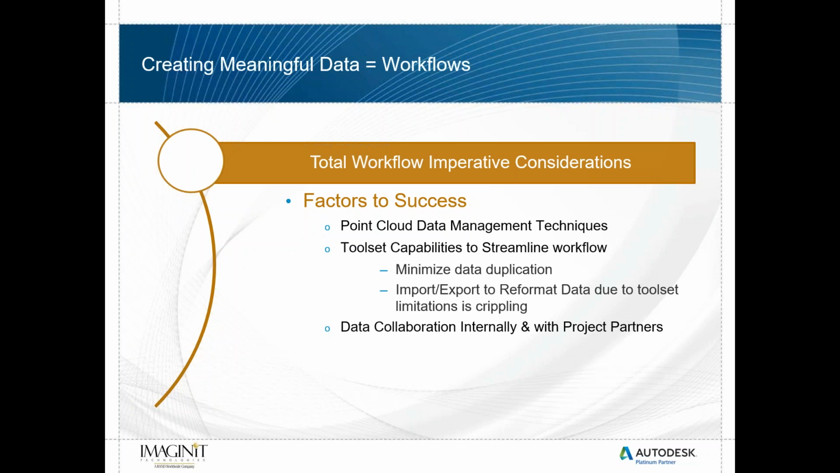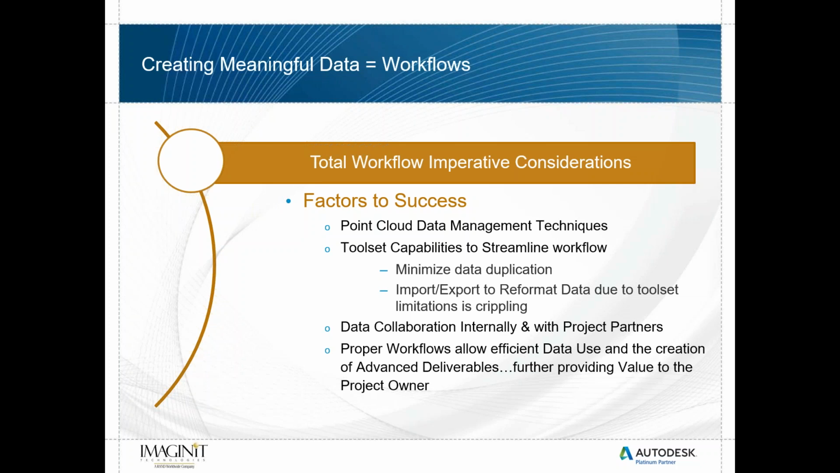Our data collaboration internally and with project partners. Quite often we have project partners who want to be able to view our point cloud or measure or create notes from our point cloud. But they don't want to buy expensive software to just be able to get that information. So we want to have something in place where they don't need expensive software to view. Again, proper workflows that allow efficient data use of advanced deliverables, further providing value to the project owner.